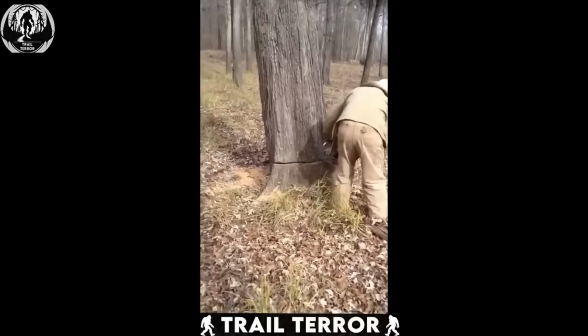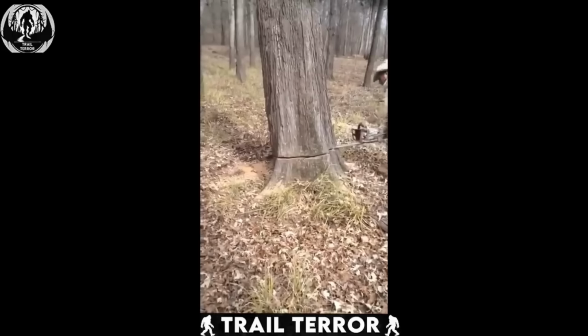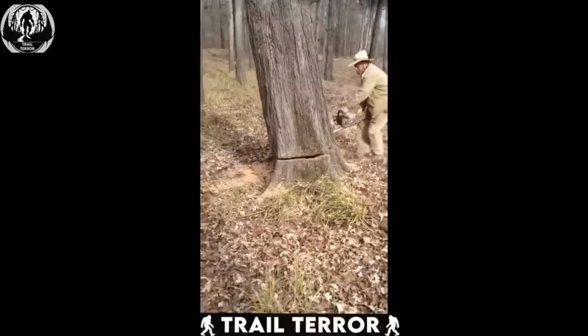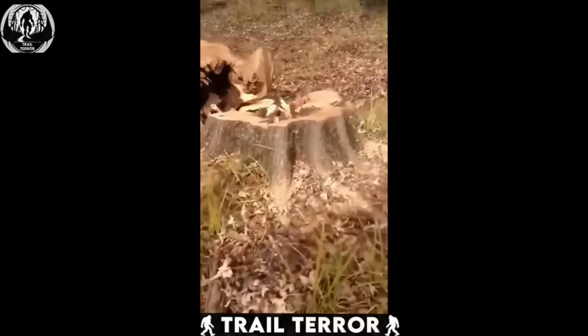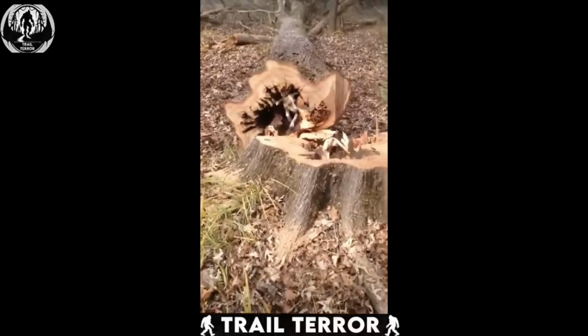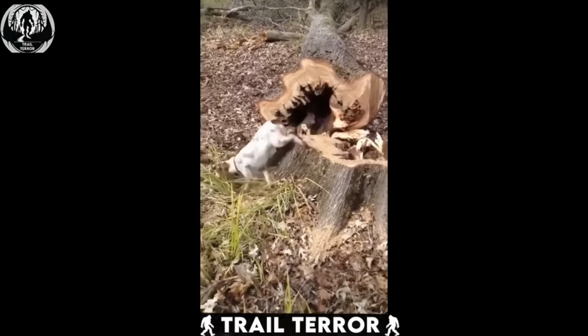In the clip, you see a man, likely a hunter, using a chainsaw to cut through the base of a large tree. He's nearly finished sawing through it, and as the final cut is made, the tree slowly falls to the ground. But to everyone's shock, a dog emerges from its hollow trunk. That's right. The whole rescue was to free a dog trapped inside.